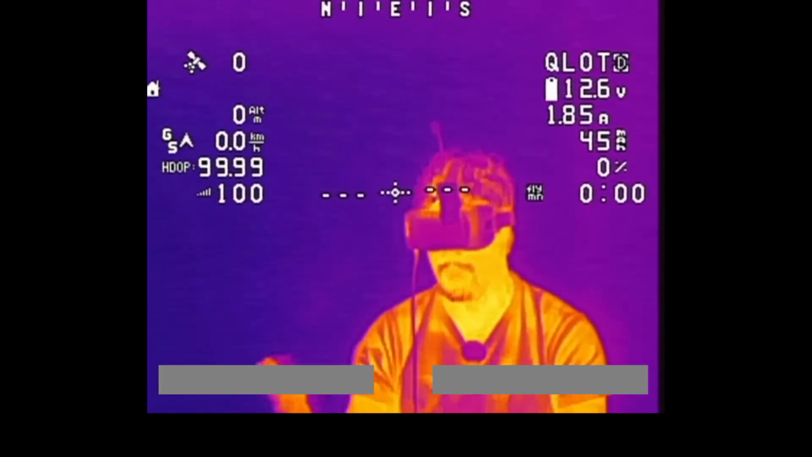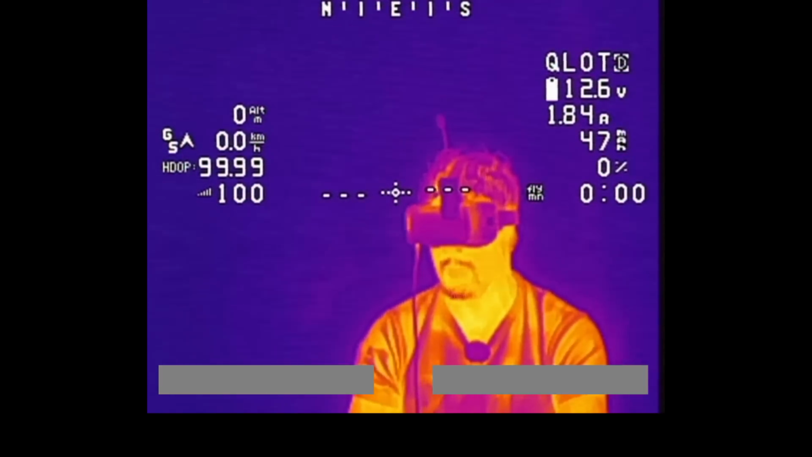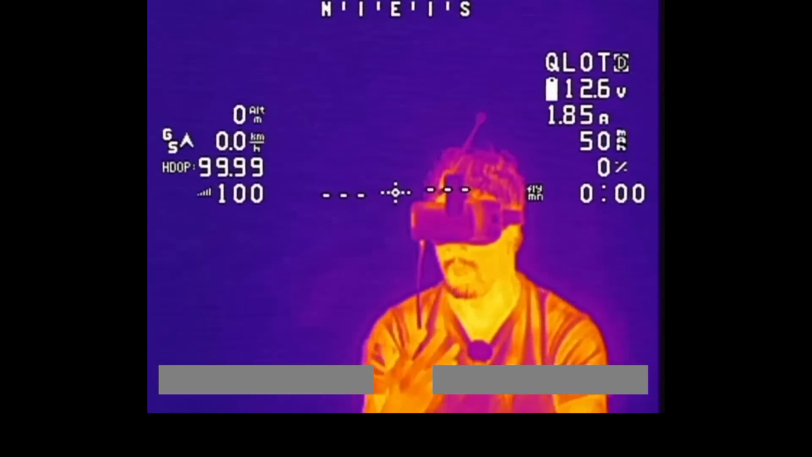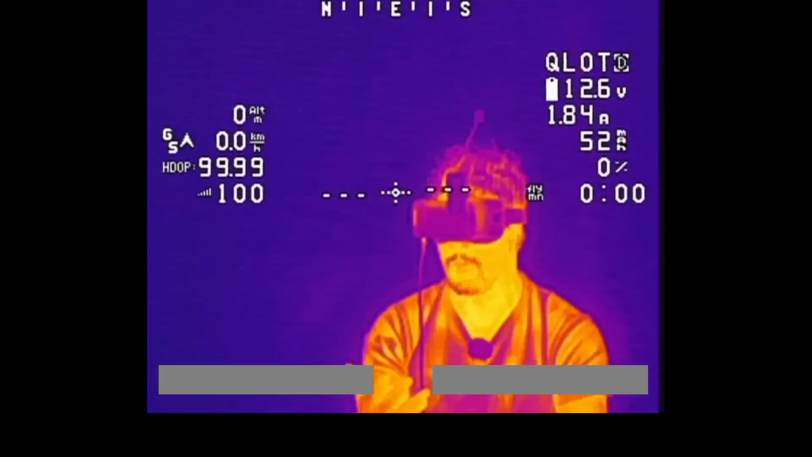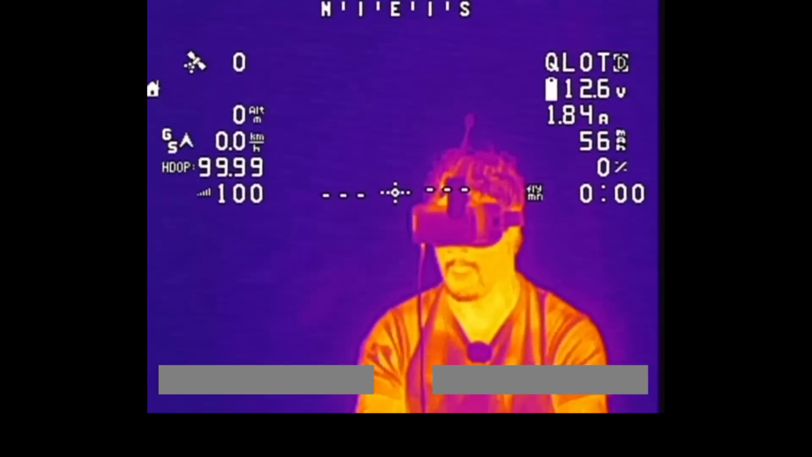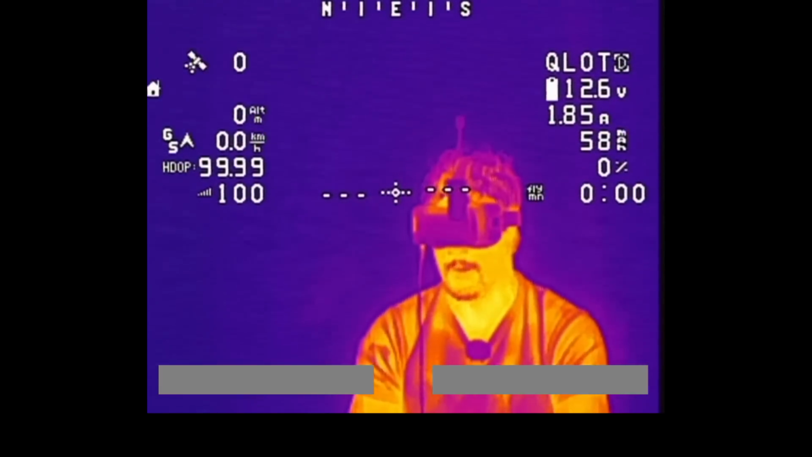So the next one is this one here. And this is the first full color mode. This is also, I think, my favorite mode. In this one, yellow is hot, the brighter the yellow, the hotter it is. And then purple is cold, pushing into dark blue. That's the coldest colors. But yeah, this is my favorite mode, and this is the one that I've actually programmed onto my camera to now be the default. So now when I power up the aircraft, it defaults to this mode rather than just black and white.